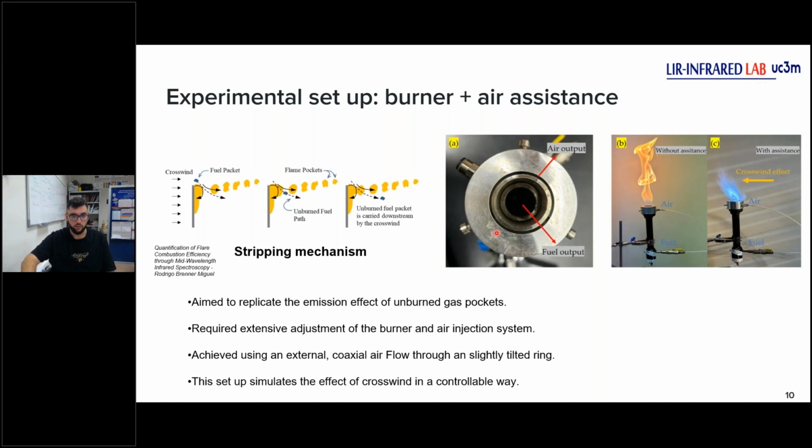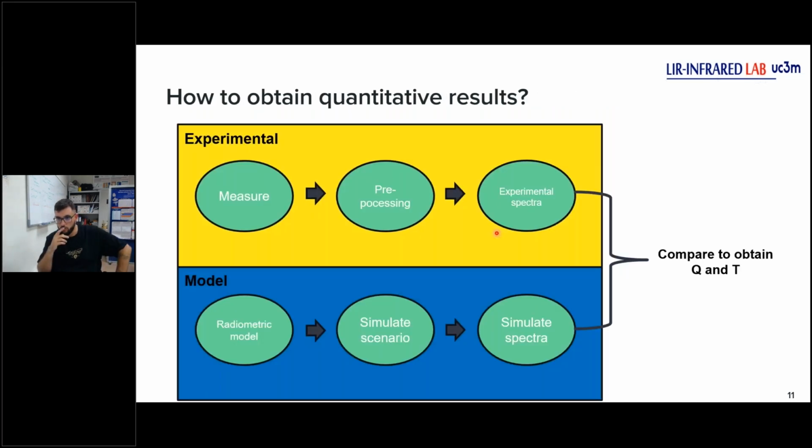With that, I have talked about the whole setup, but now how to obtain quantitative results, because the setup is good, but we want results. So we have two ways. The first one is the experimental way, and the second one is the model. We start with the experimental: we measure, then pre-process our spectra, and finally we get a clean experimental spectra.